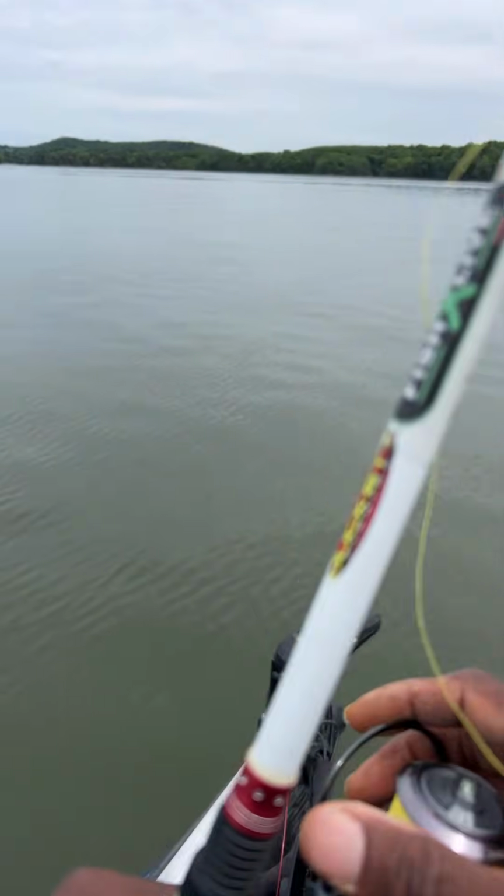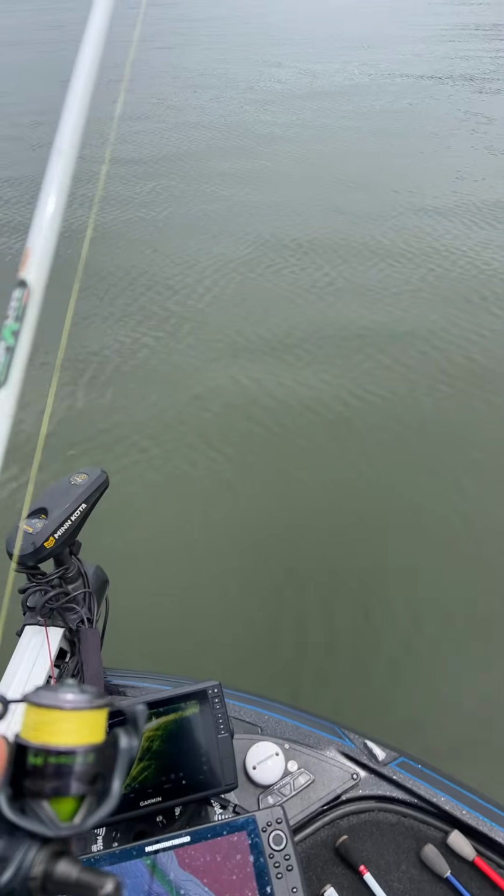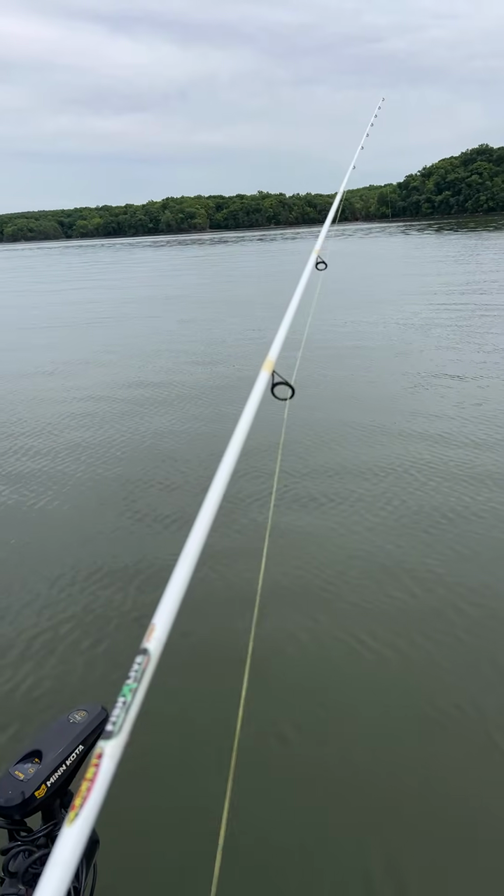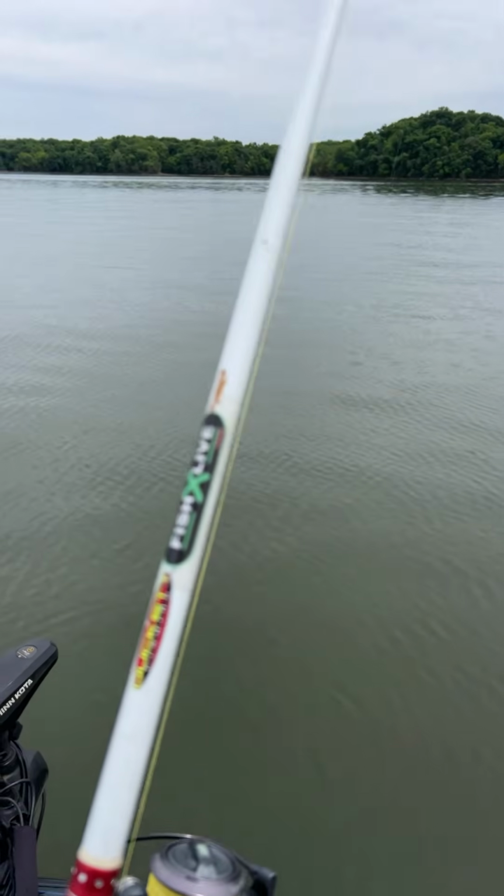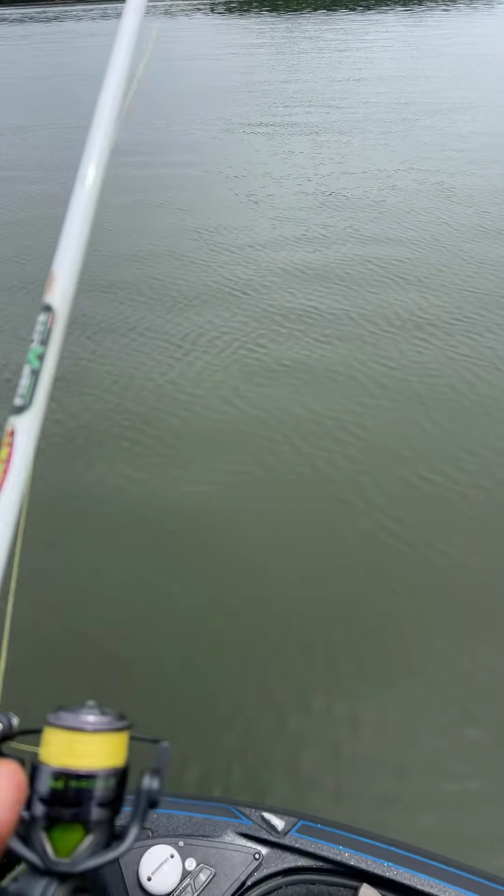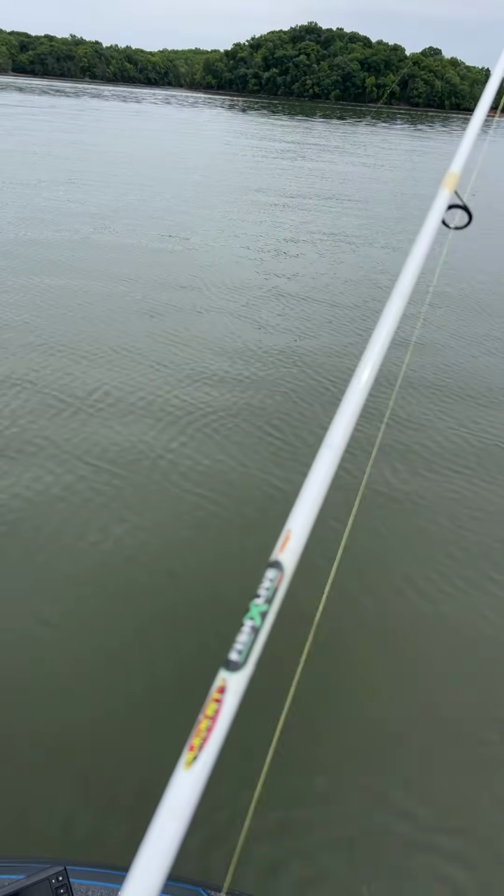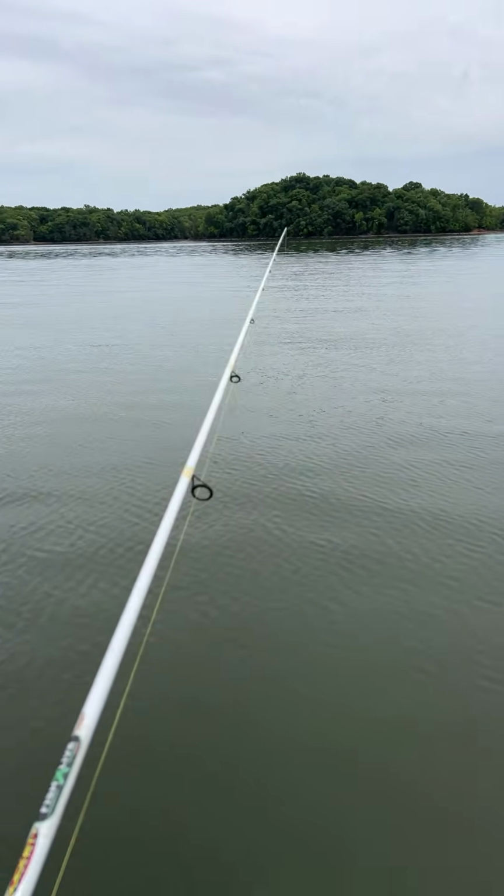All right, so there's a lot of fish right here in this area where I'm at. So it's just a matter of time before I get a bigger bite. But that bite right there came kind of quick. What's going on? We got Zaffron in the chat. Having a great day out here on Lake Chickamauga.